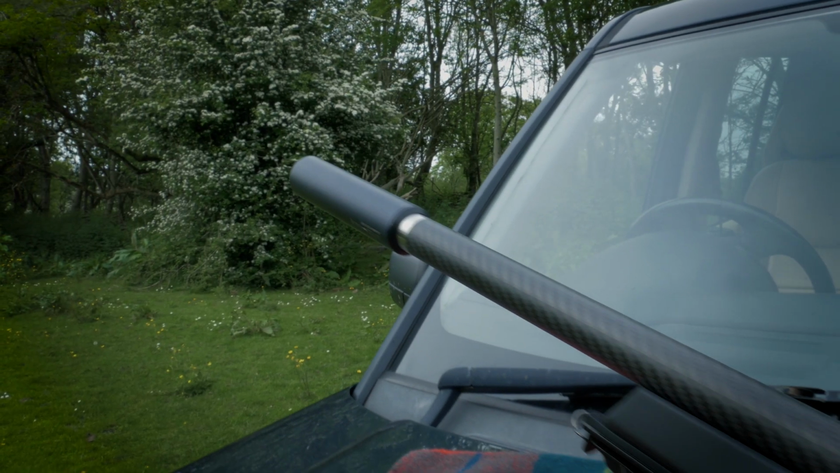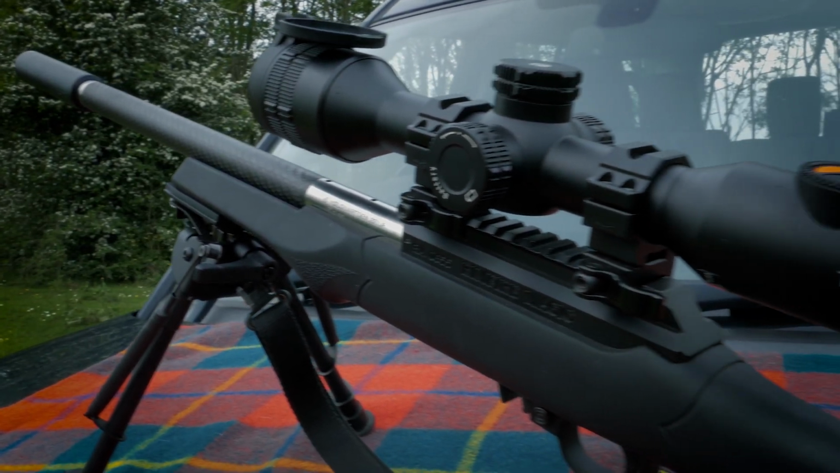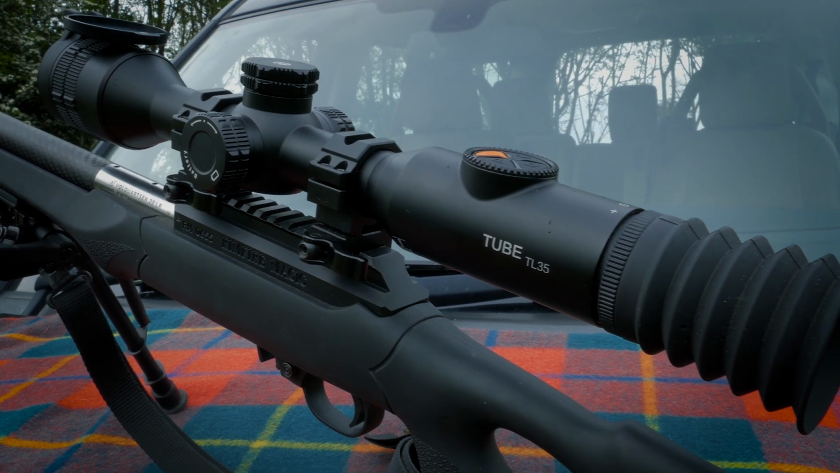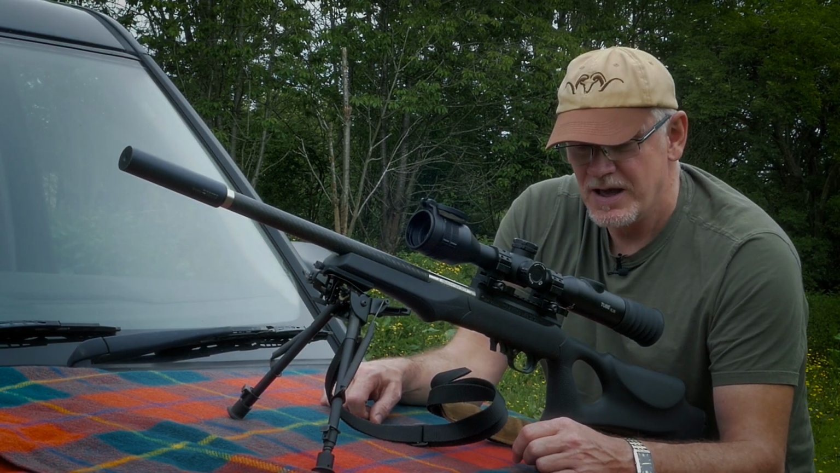Now this is the Tube TL35. It's IRay's take on the original Thermion, basically, the original Pulsar. It's a very similar sort of device, extremely similar.